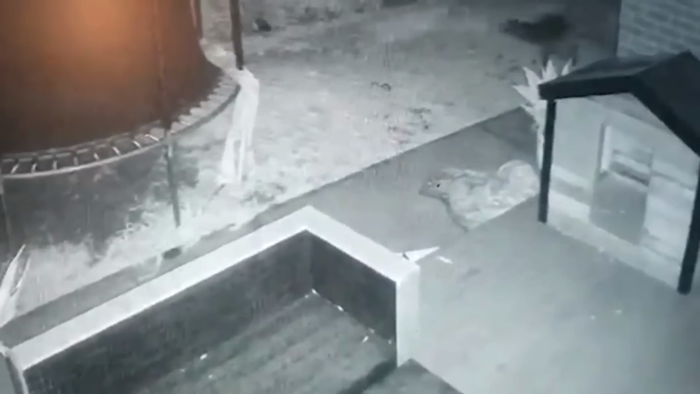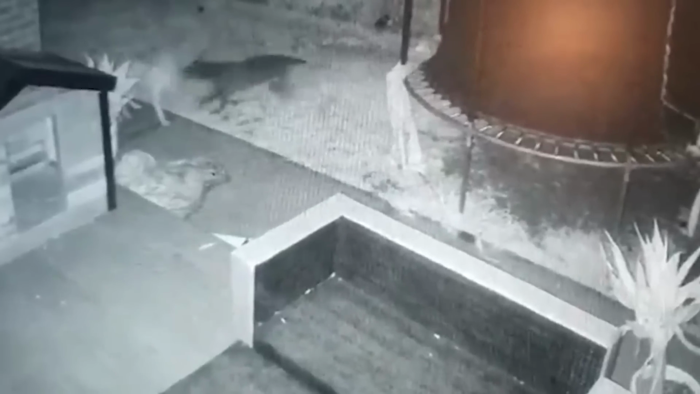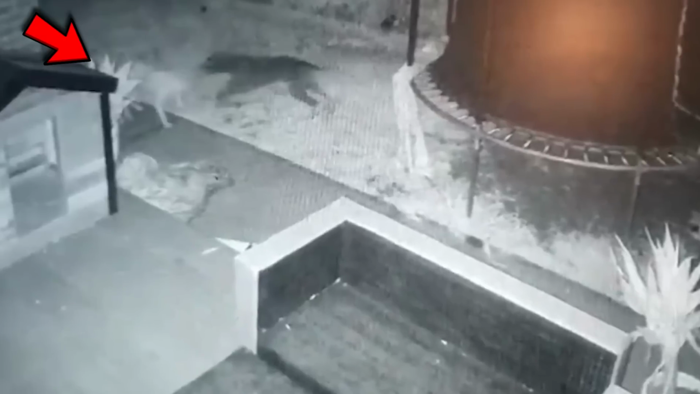A ghostly, transparent dog appeared out of thin air, running alongside Ryder with an unsettling presence. The eerie encounter has left Jake spooked, wondering how the mysterious pup breached the 8-feet-high fence. He rushed to the scene, but the phantom dog vanished into the night. Was it a spirit, a glitch, or something more sinister? The mystery has just begun.